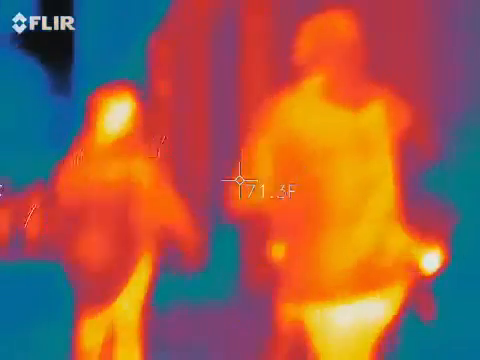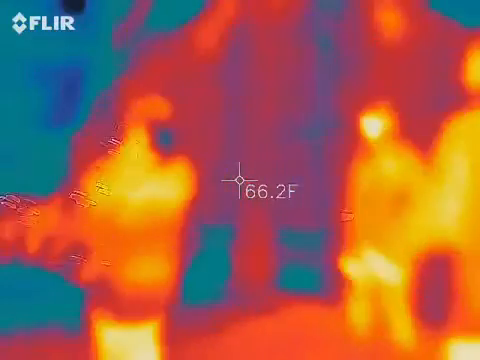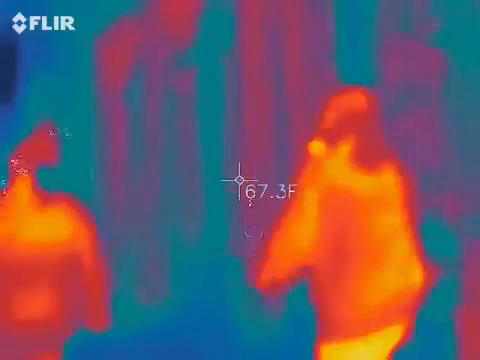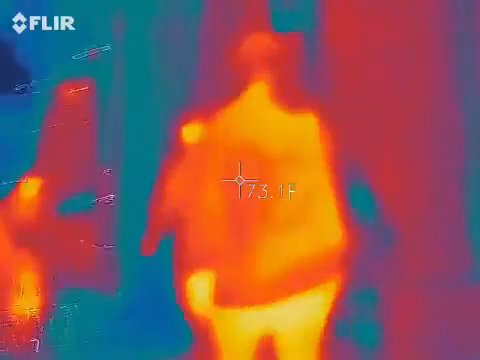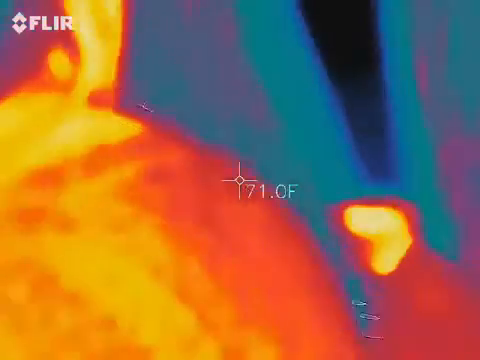Guys, stop there at that corner. Stop right there. No, I got it. Yeah, we need you. Grab it. Make sure it's trying to be as still as possible without a flash. Thank you.